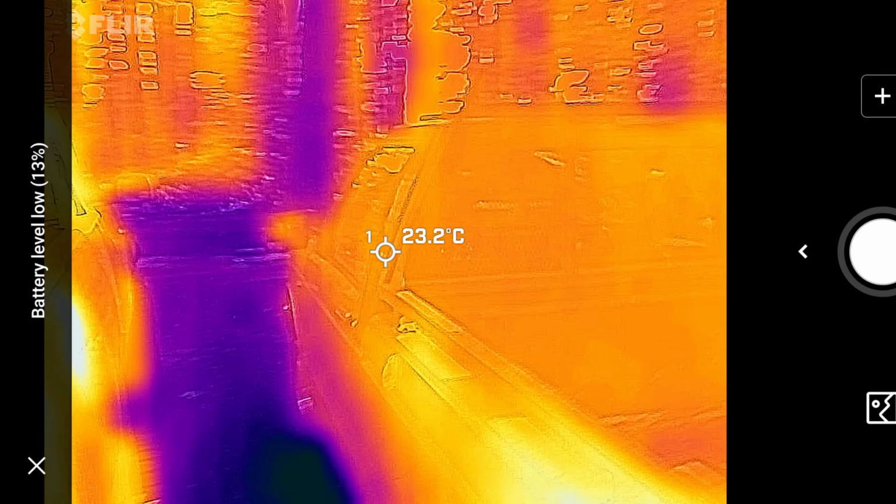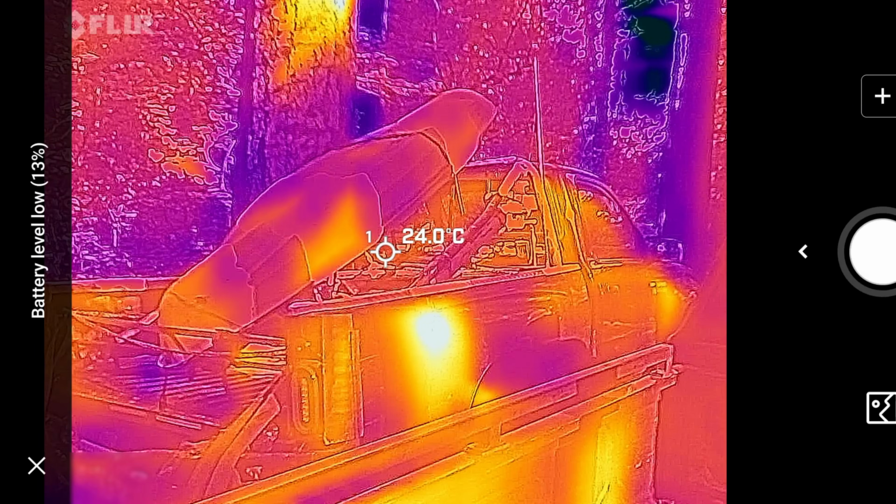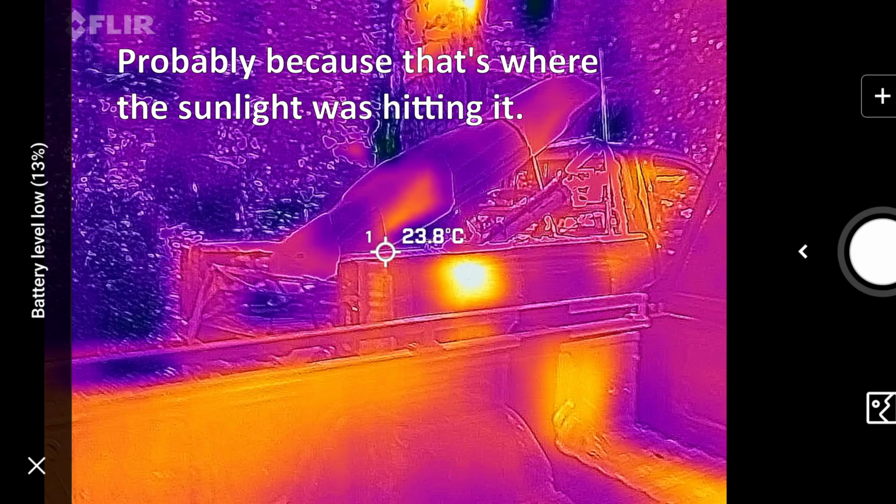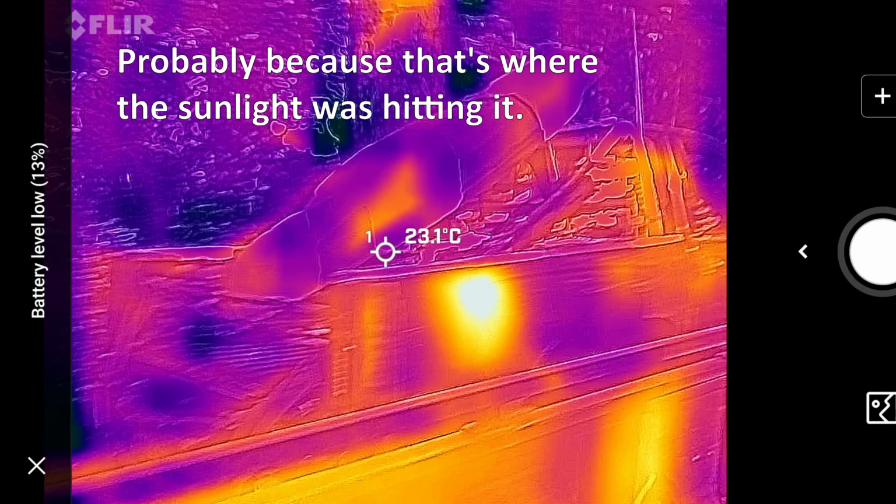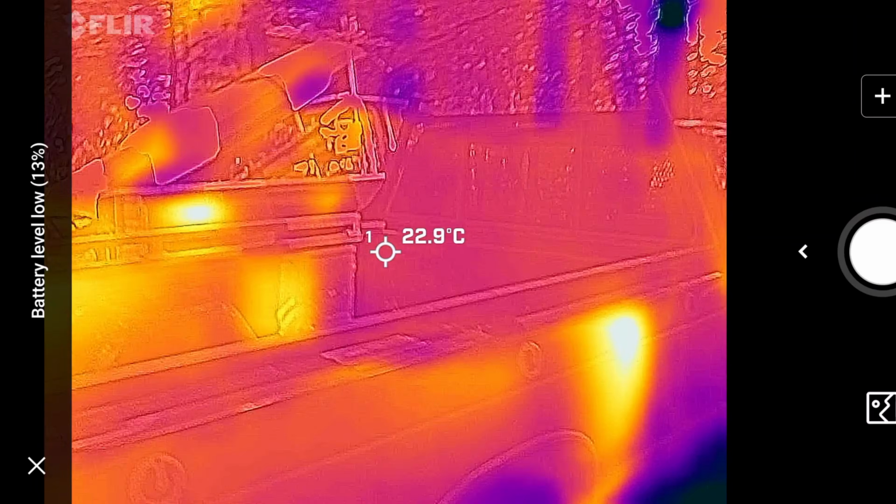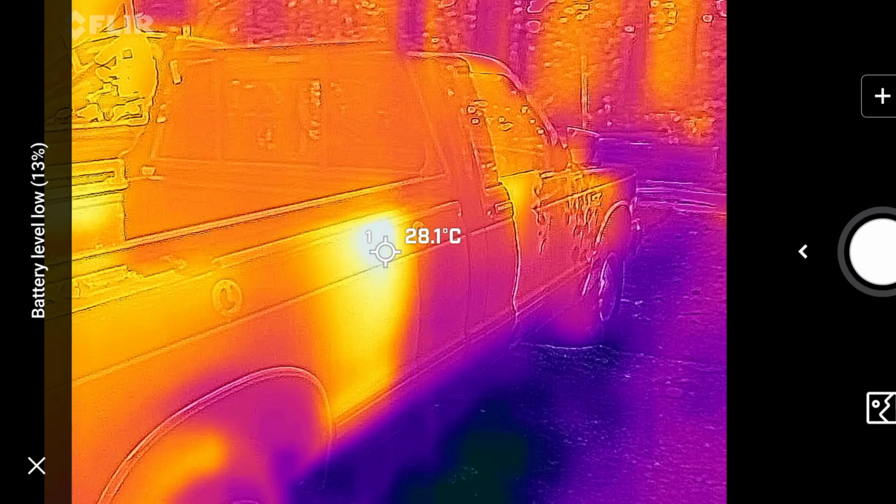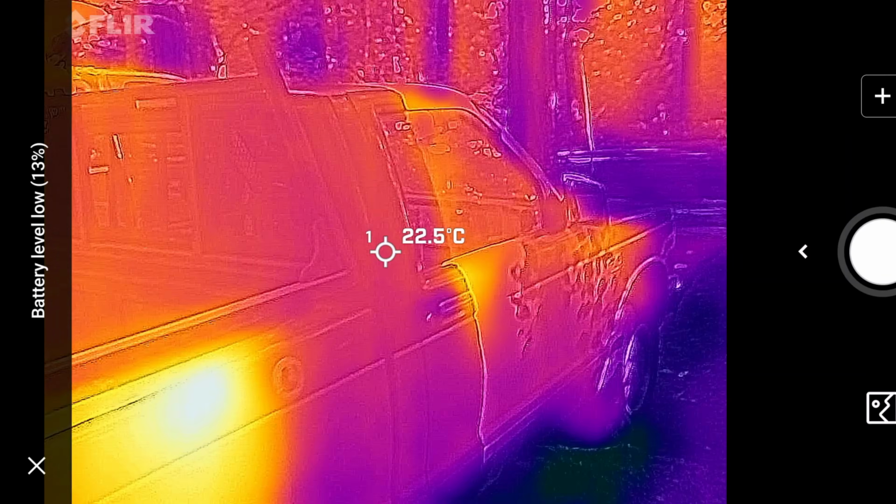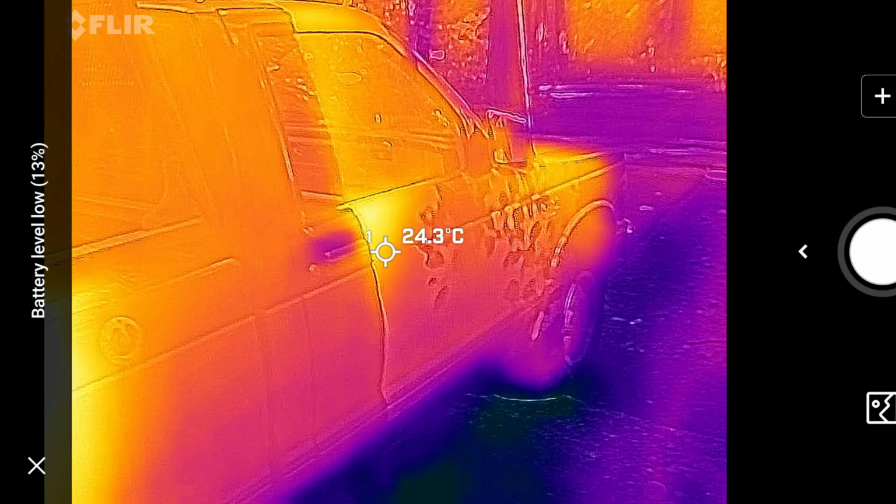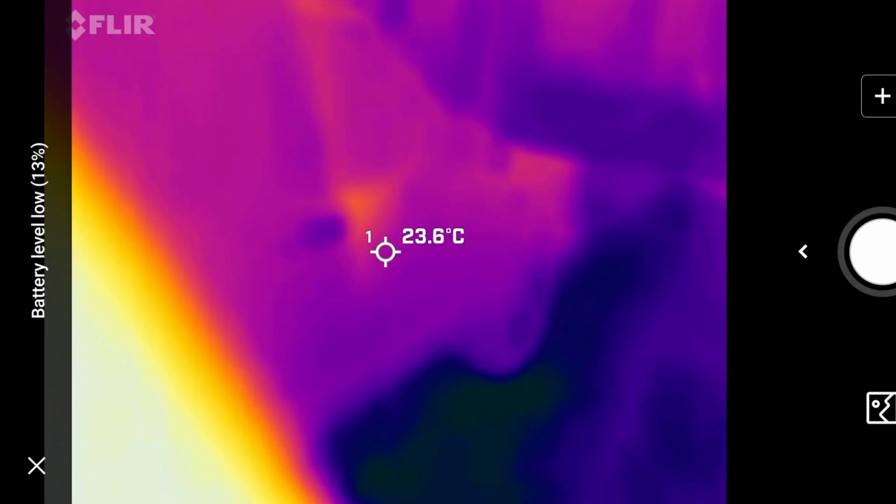As you can see, different parts of the vehicles are warmer than you would expect. I do kind of wonder why I've got a warm spot on the fender, but that's kind of what it is. That's interesting too. I see it on the S10 as well. So that's kind of interesting. You can see shadows of the leaves too. I'm guessing that's only coming through from the photographic camera. If I cover that up, yeah, look at that.